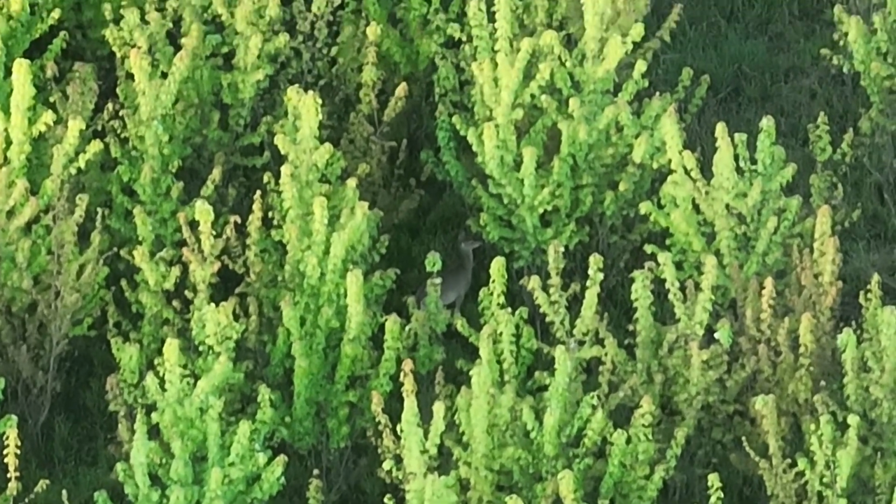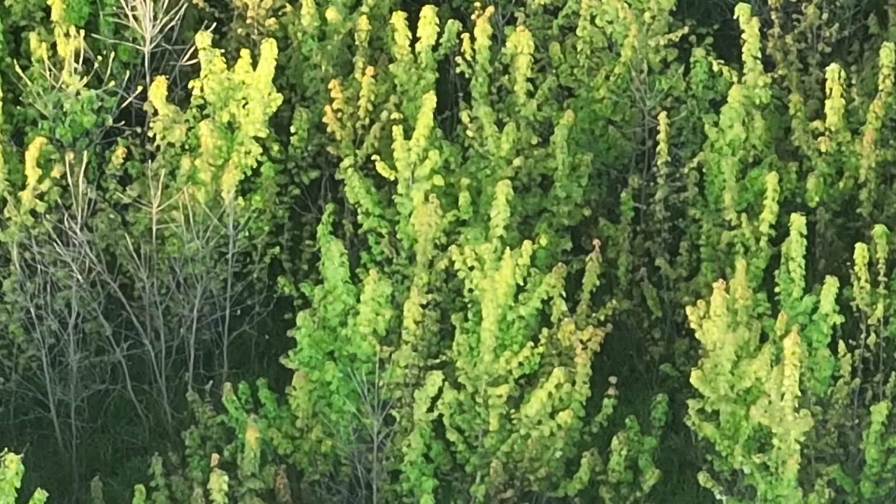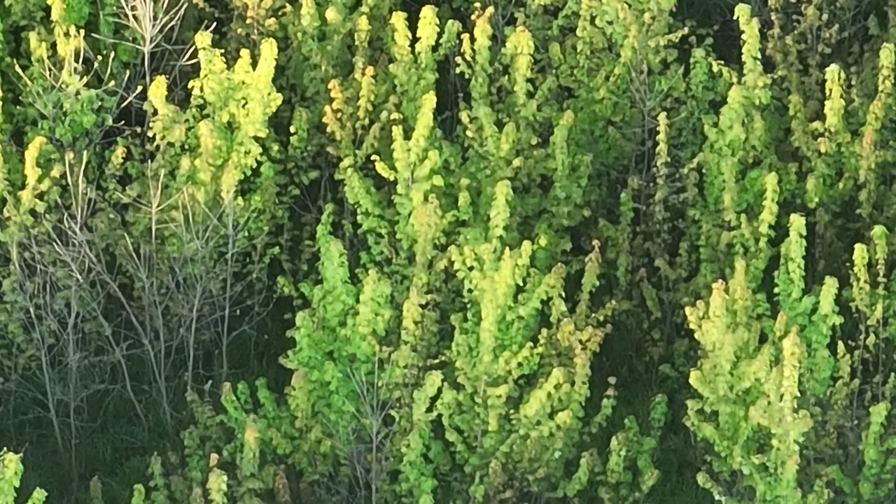Here's another deer back in those small trees, feeding along. That was pretty cool and kind of confirms that they're focusing a lot on one particular food source at this time of the day.